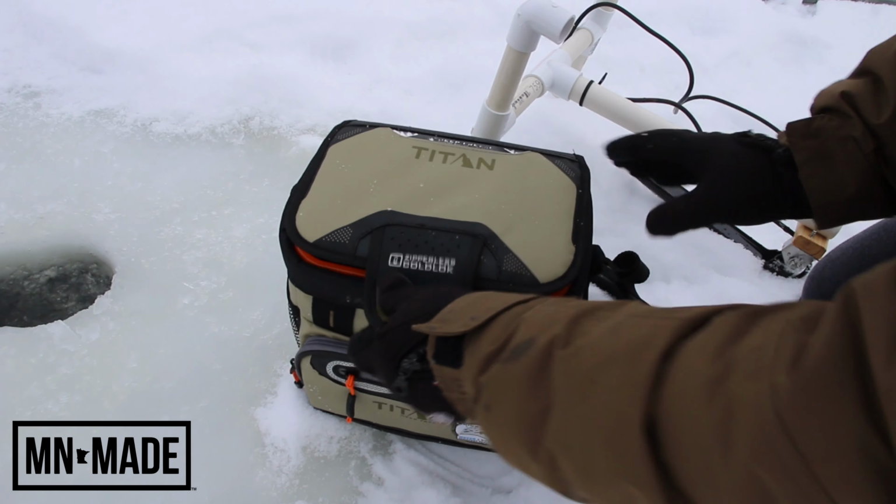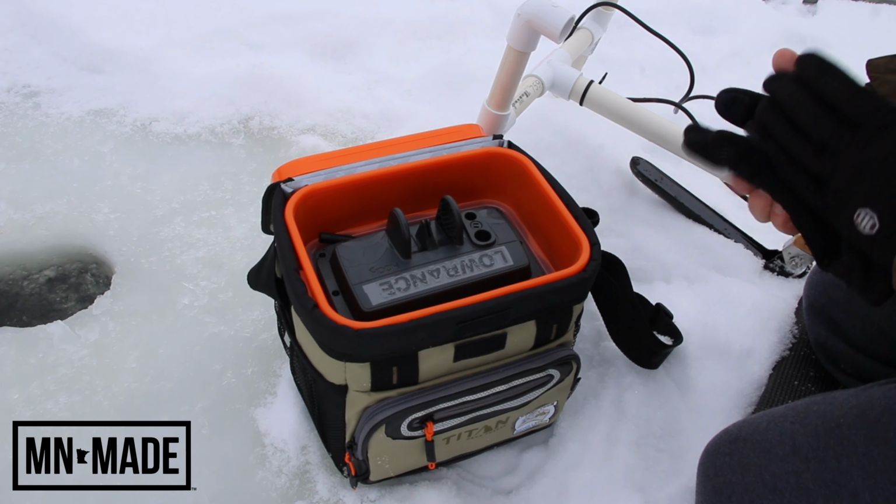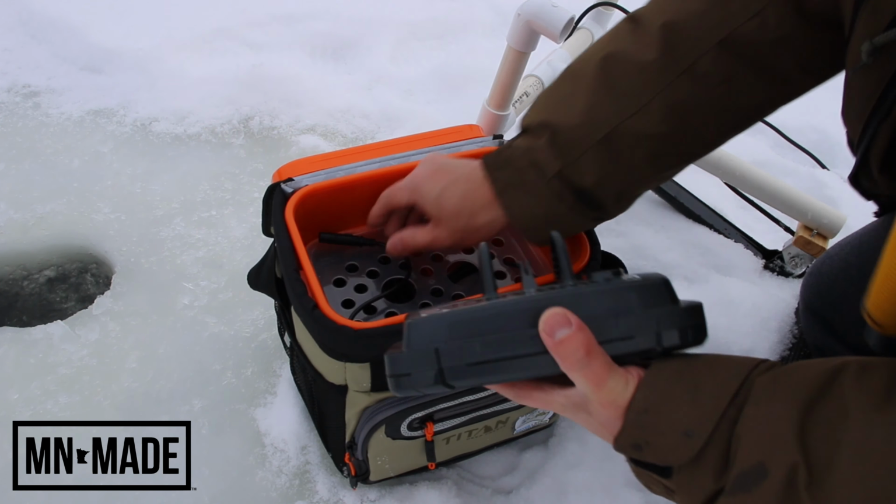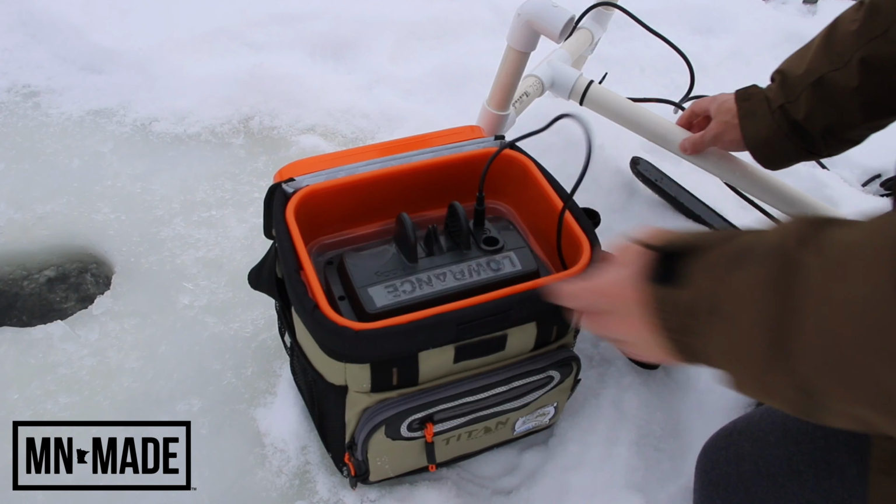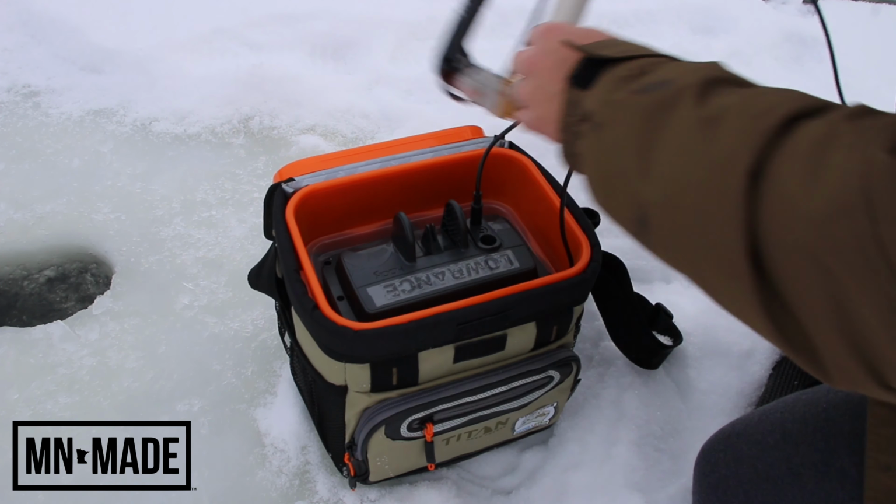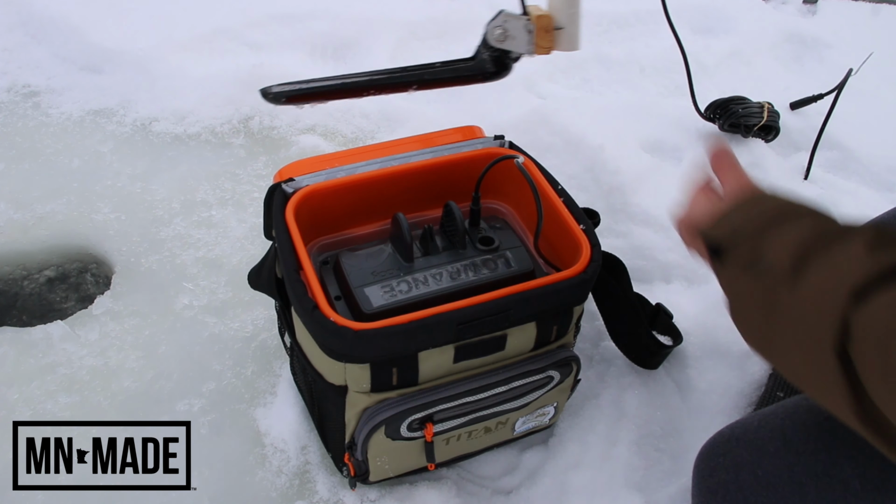All right, first time on the ice with my Lowrance Hook2, the open water unit, and I'm gonna test it out. I just drilled a hole. This is my makeshift mount for the transducer, which I think should fit down in the hole just like that.